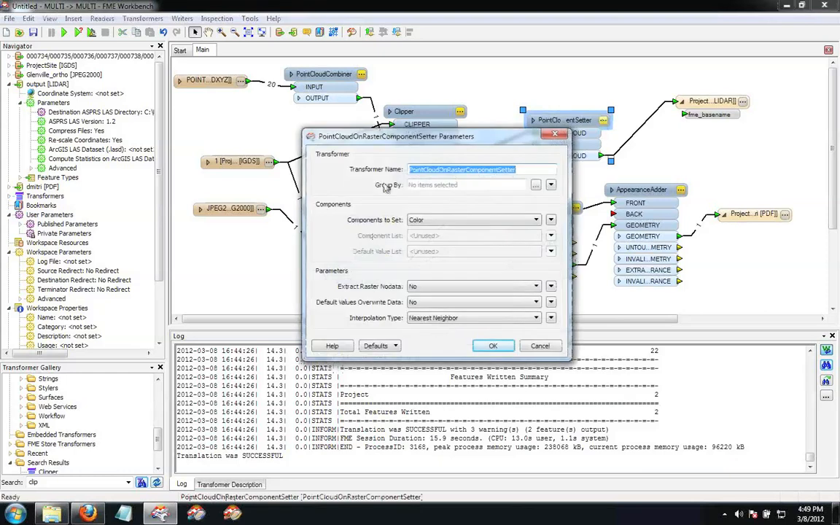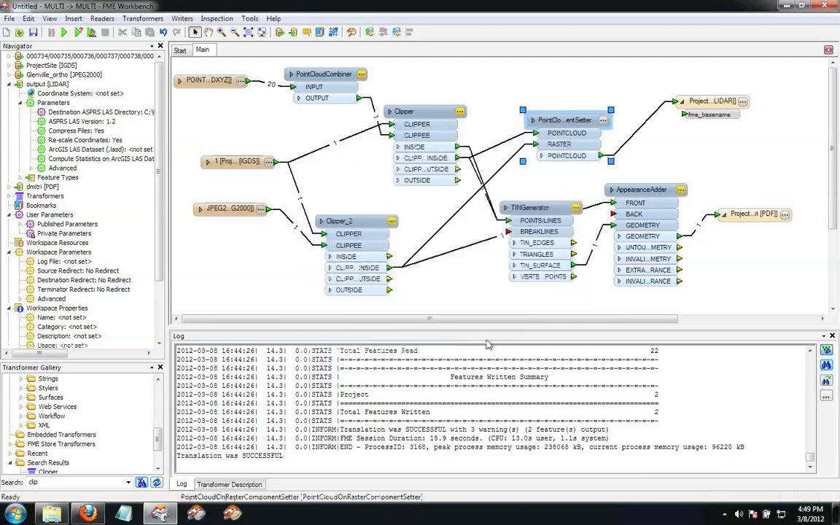I don't think I need to really do anything here. It's automatically set up. If we wanted to do something better than nearest neighbor, we could, but I'll just leave it nearest neighbor for now. And we'll output it to our project. And I will run this again.